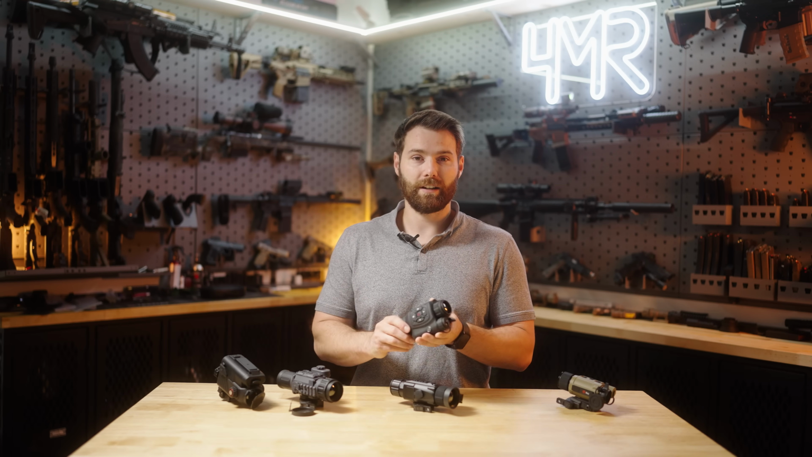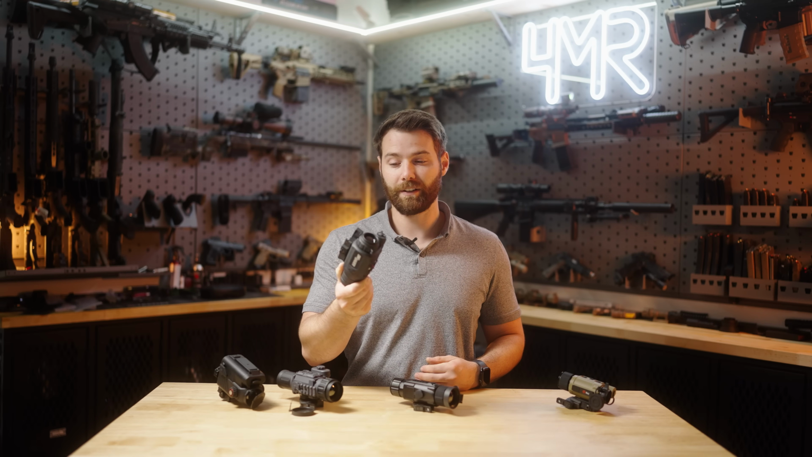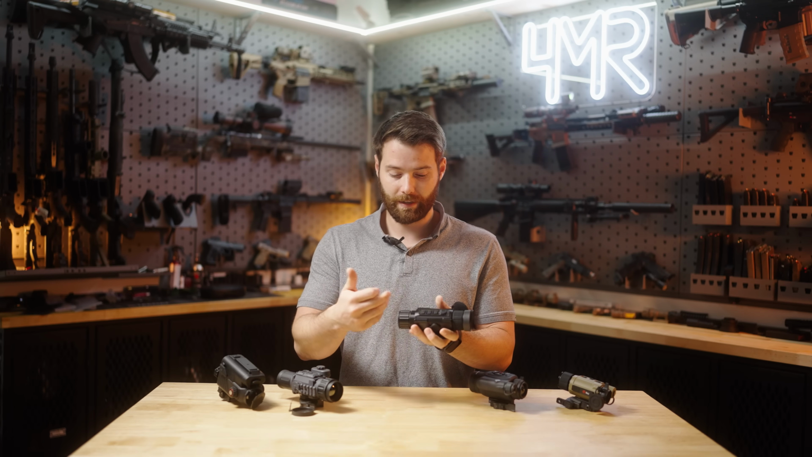The other thing worth mentioning is this is the only one on the table that has a lifetime warranty. So if this is a huge pill to swallow in terms of making this kind of investment and you want to truly buy once, cry once, the lifetime warranty of SIG's electro-optics is insane. It's first of its kind, and that is a huge selling point worth mentioning as well. Now, the D&T Hydra does have a very good optical assembly here.